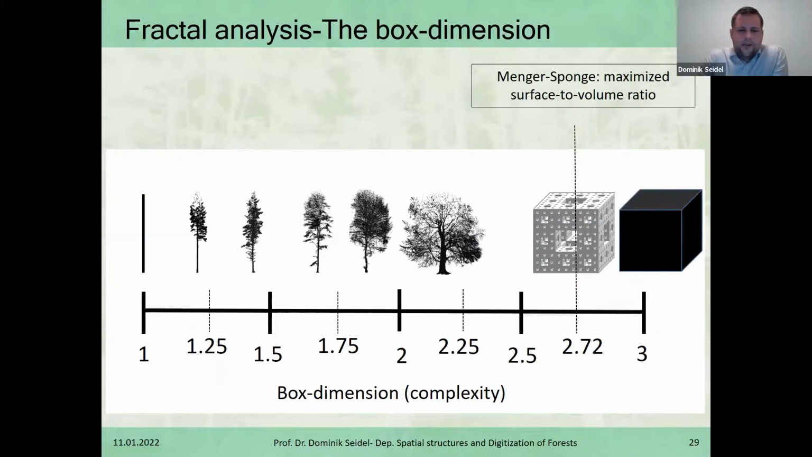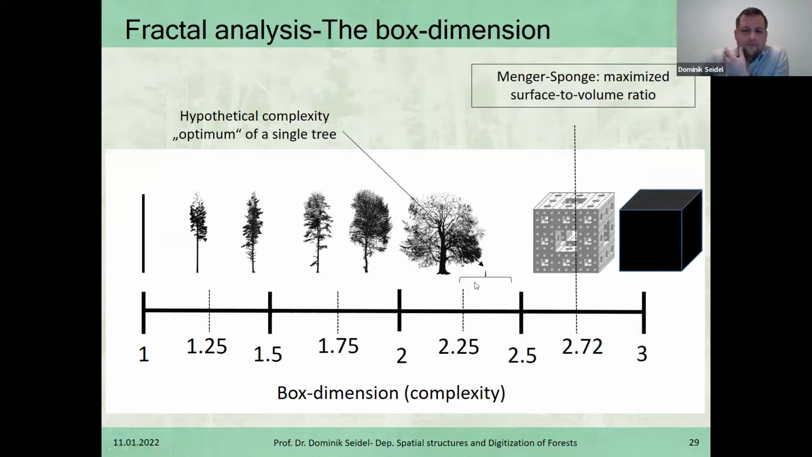So looking back into this range of data we had here from the box dimension from 1 to 3 and that theoretical maximum of 2.72, we might say that somewhere between 2.2 and 2.5, somewhere in this range, I can't pin down the exact numbers, must be a hypothetical complexity optimum or maximum of an individual tree. I guess from theory, we could say it doesn't make sense for a tree to look like a mega sponge because it would result in a large amount of self-shading, and that would be highly inefficient. But somewhere in this range obviously seems to be the maximum of a tree.